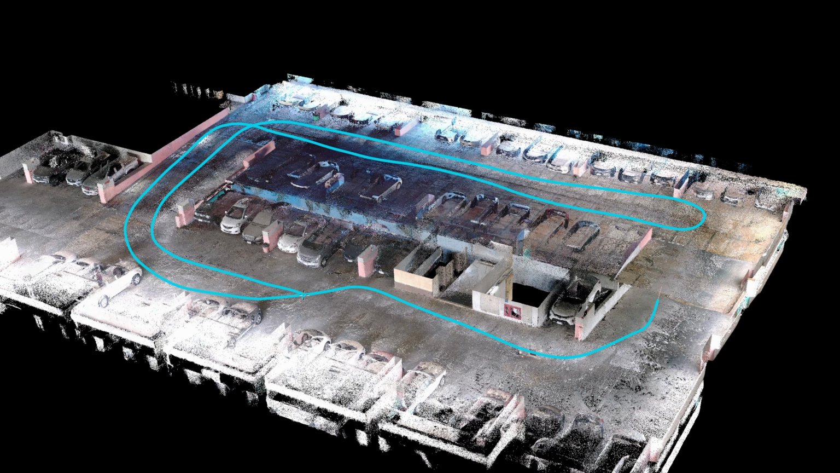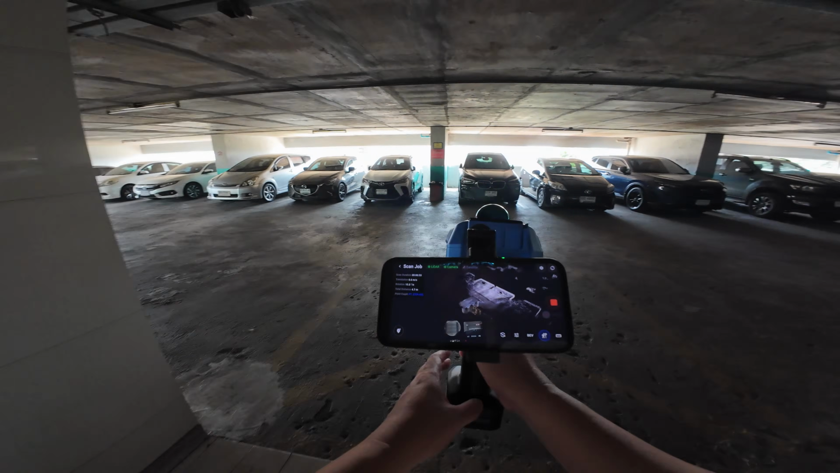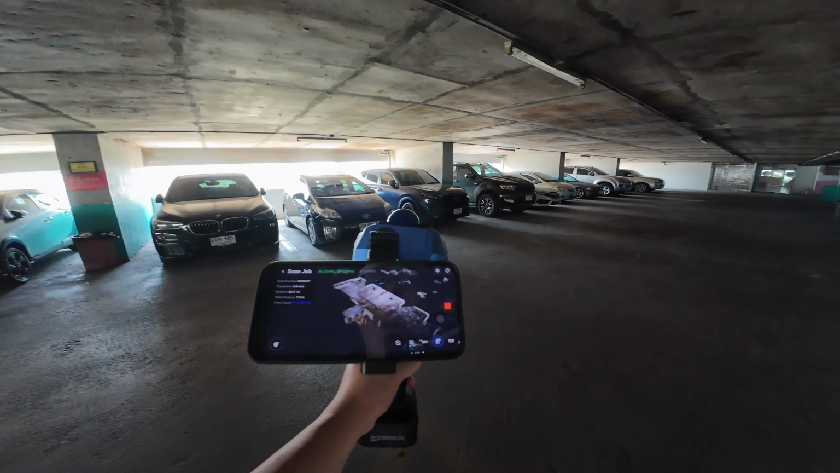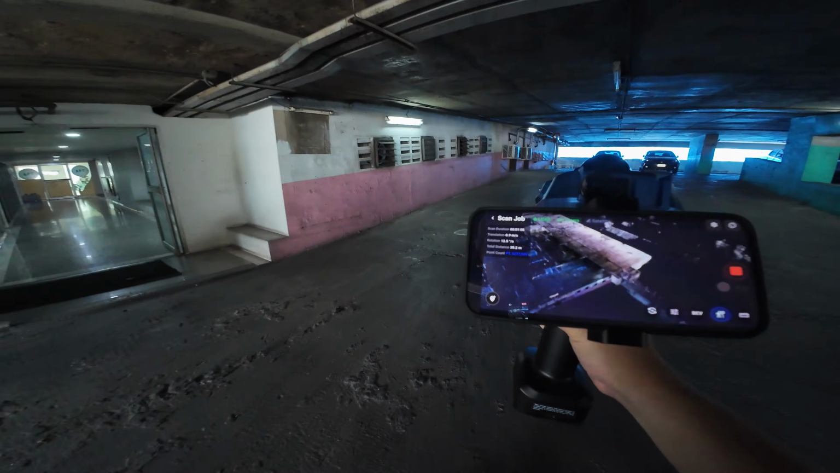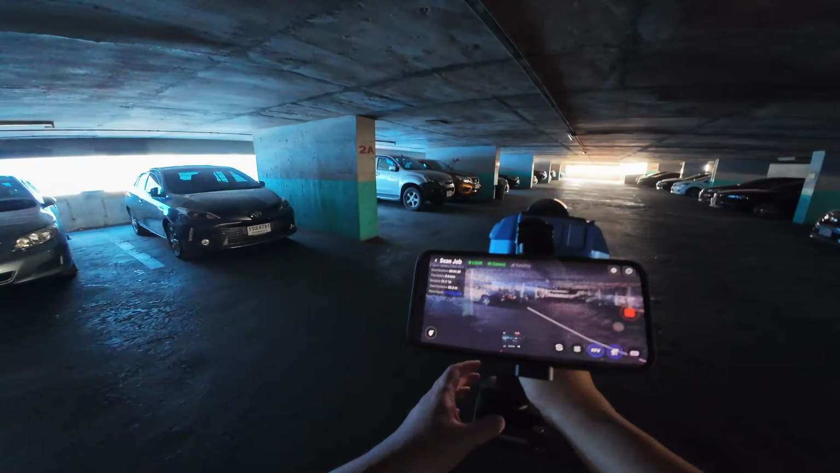A spiral ramp behaves like a straight road, and scanning a long straight road in a single loop will cause vertical drift. I didn't expect the Pocket 2 to handle 6 levels of car parking without drift, but sometimes you only know by trying.